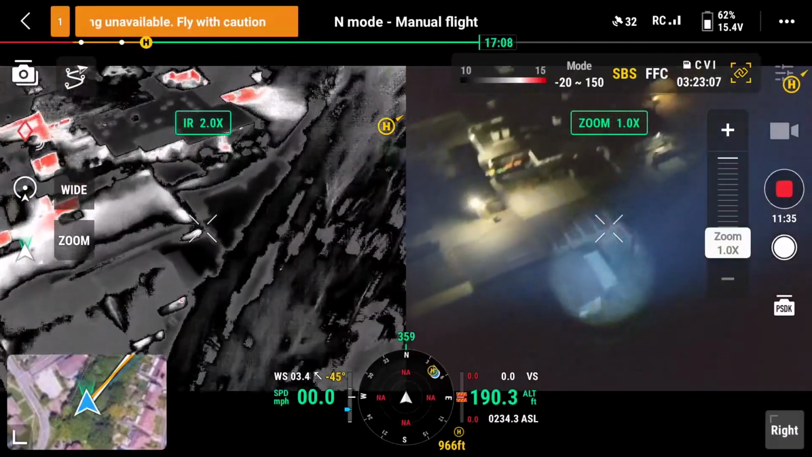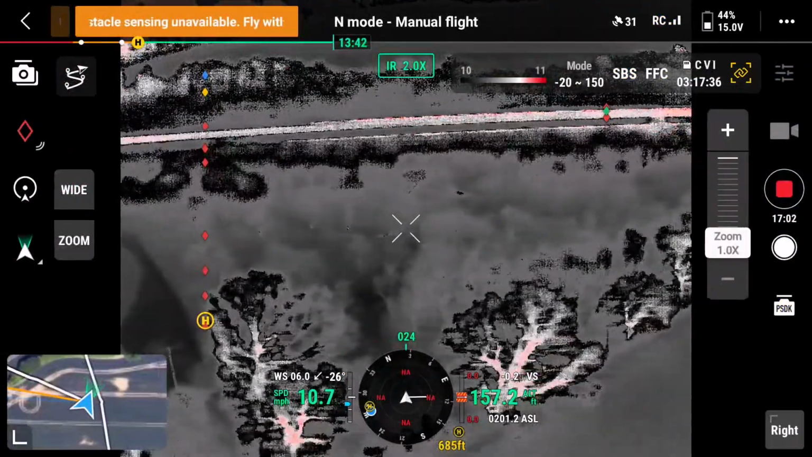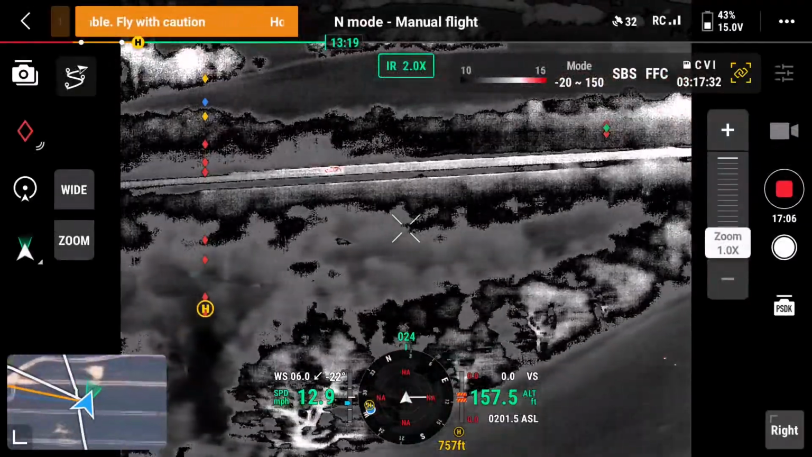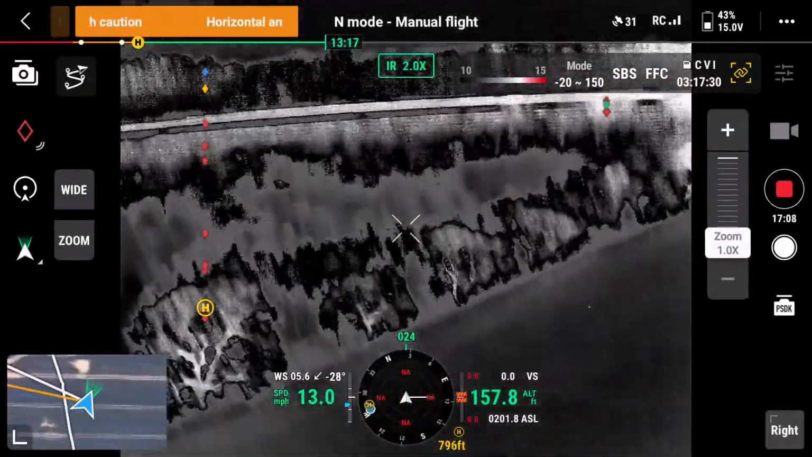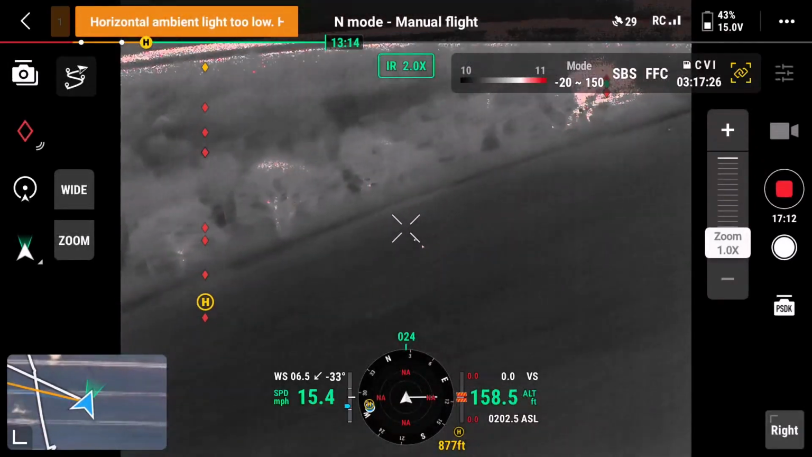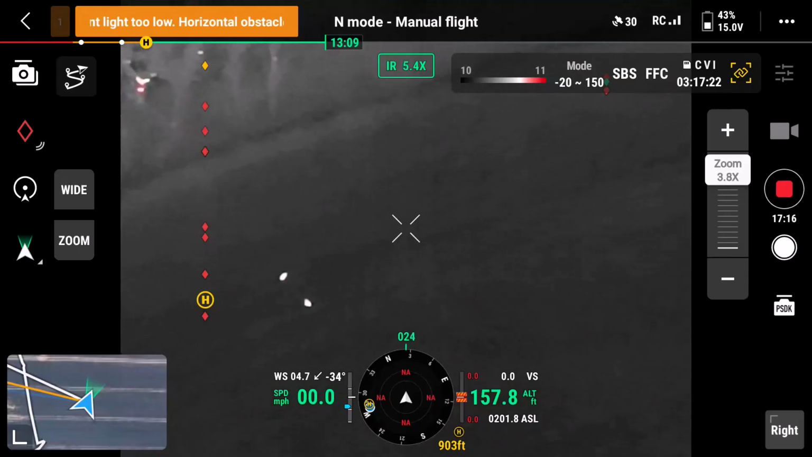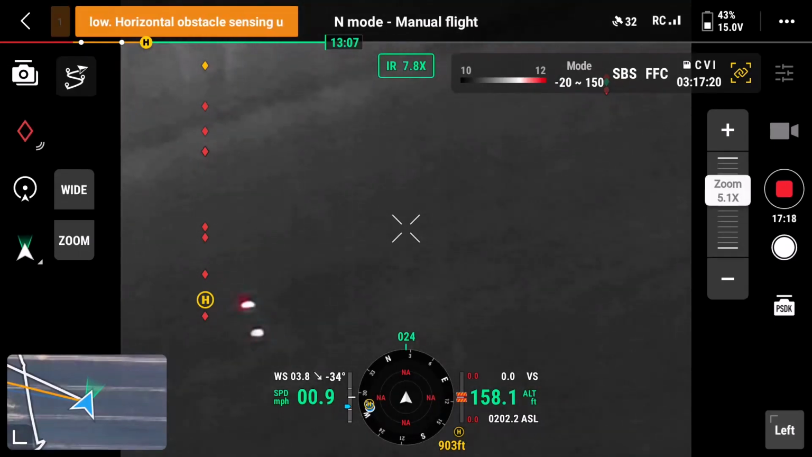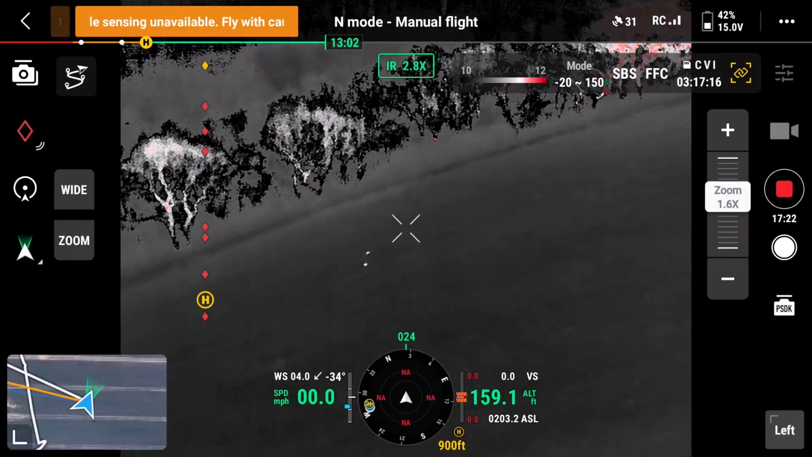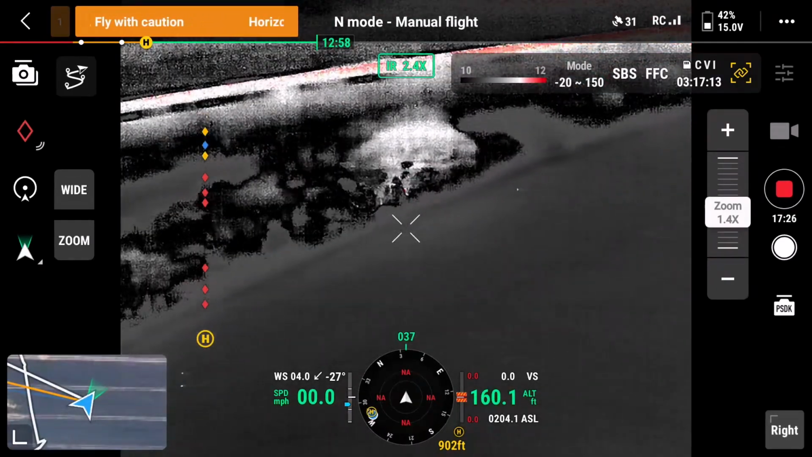So that's Liam there, isn't it? Why have I got that on? Someone watching the drone? Thank you. Rabbits. Yeah, rabbits. See the way he's bouncing? Same with that one to the right of me there. There's one over there.